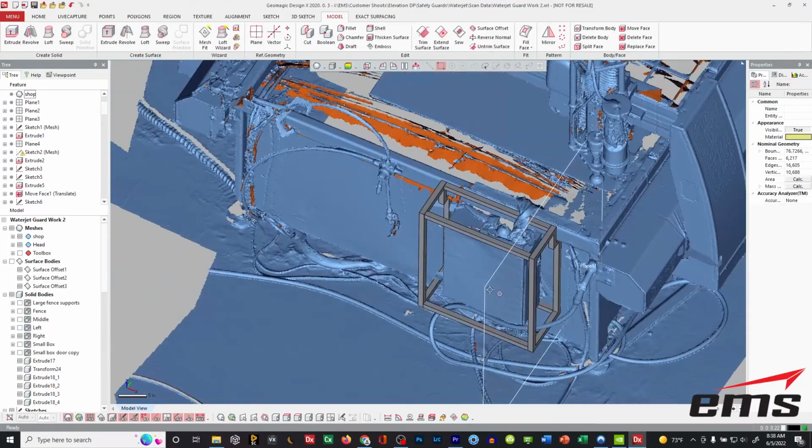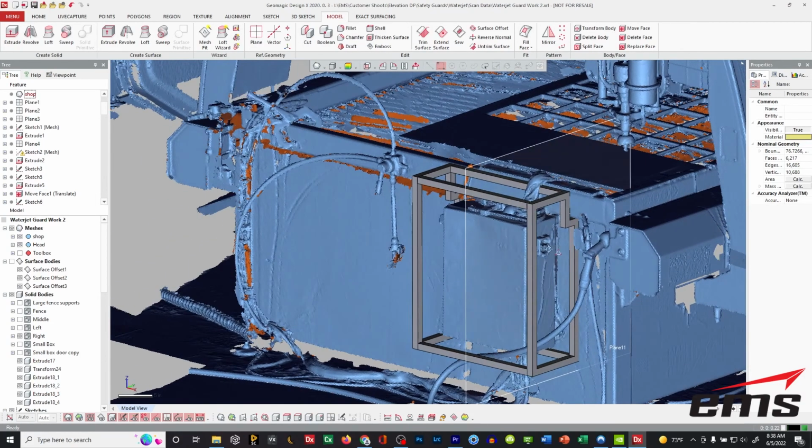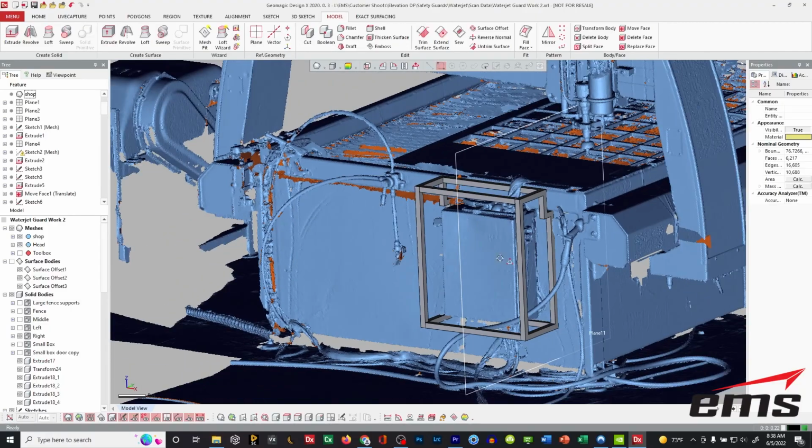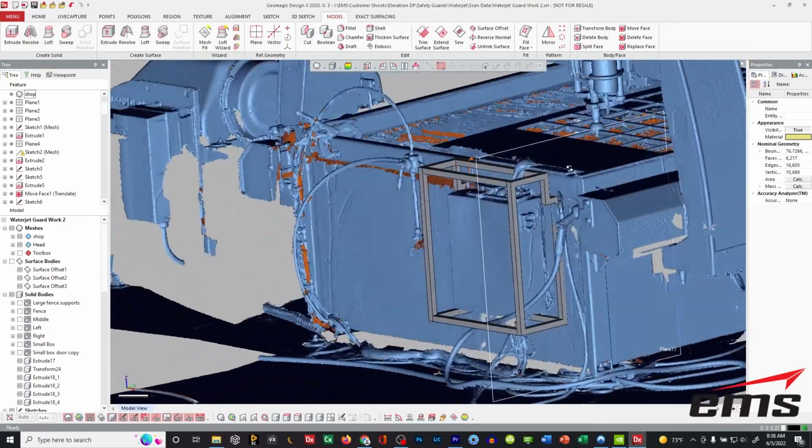So you can see how quickly we can do that. We can look for clearances. And then from here, we can just add whatever kind of expanded metal or fencing we want to add in there. We can add our door in and so forth. So you can see we can very quickly design something that's going to fit.